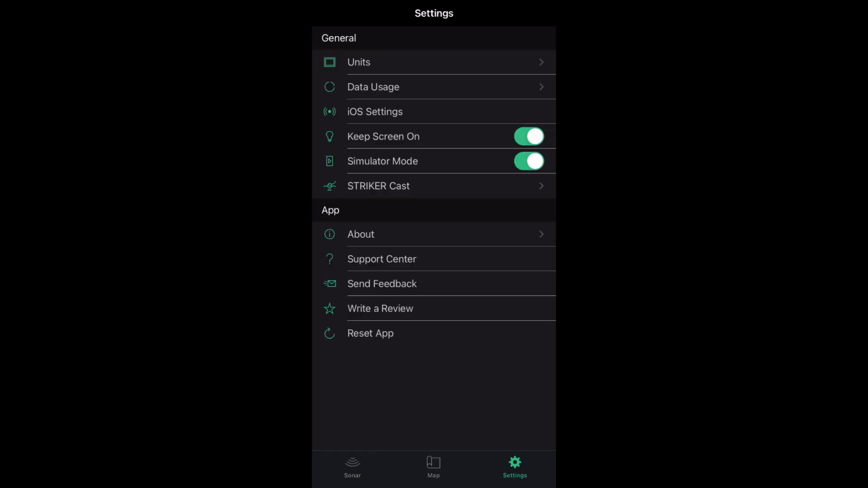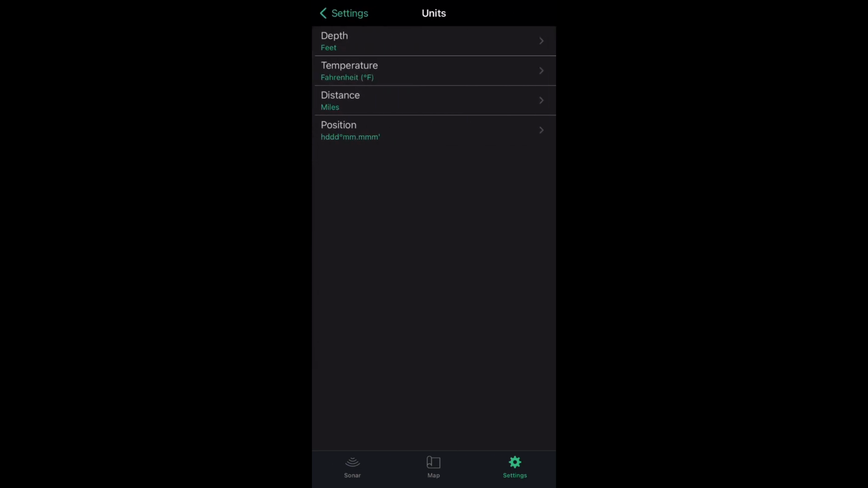Next, we're going to talk about the settings screen. If you look up top to general and you hit units, you can choose what units you want for depth. You can use feet, meters, or fathoms. Temperature, you can use Fahrenheit or Celsius. Distance, you can use miles, kilometers, or nautical miles. And also the position.